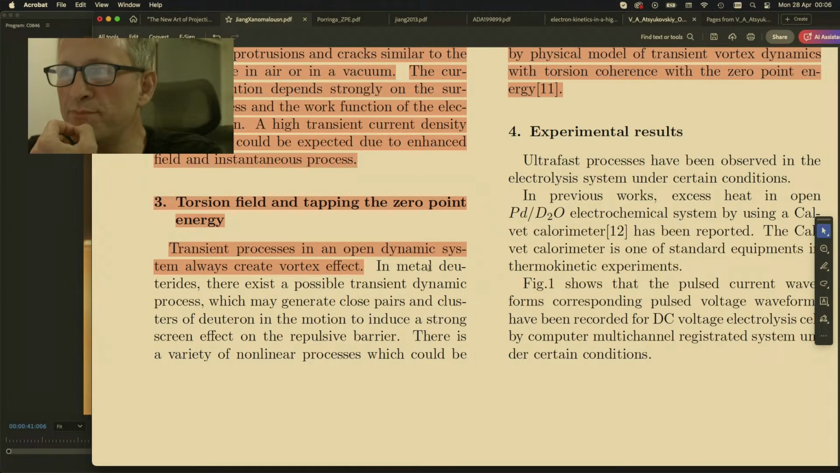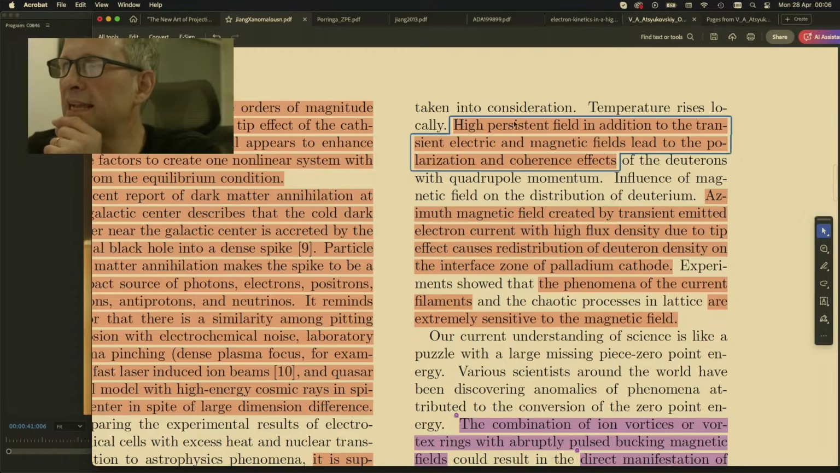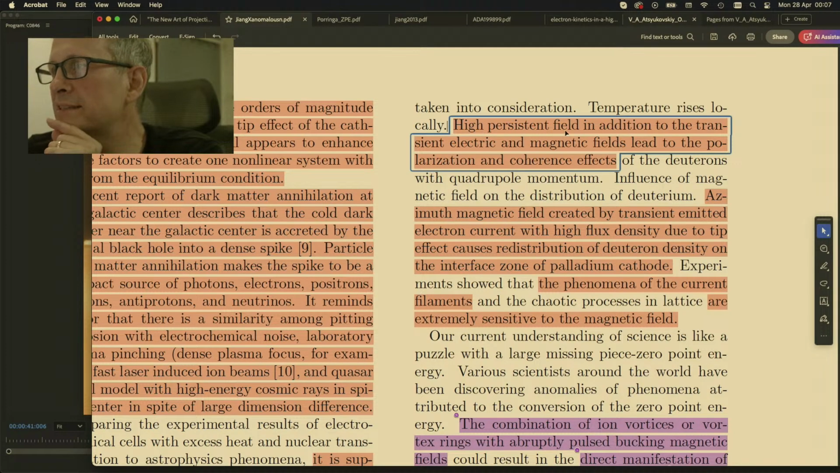In metal deuterides, there exists a possible transient dynamic process which may generate close pairs and clusters of deuterons and motion to induce strong screening effects on the repulsive barrier. There is a variety of nonlinear processes which could be taken into consideration. Temperature rises locally. I agree. I believe we've seen that in these discharges today. High persistent field, in addition to transient electric and magnetic fields, lead to the polarization and coherence effects of the deuterons with quadrupole momentum.